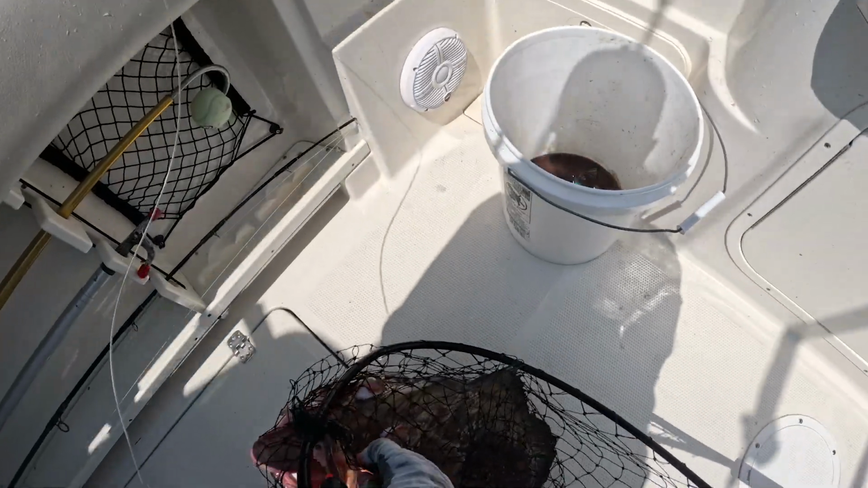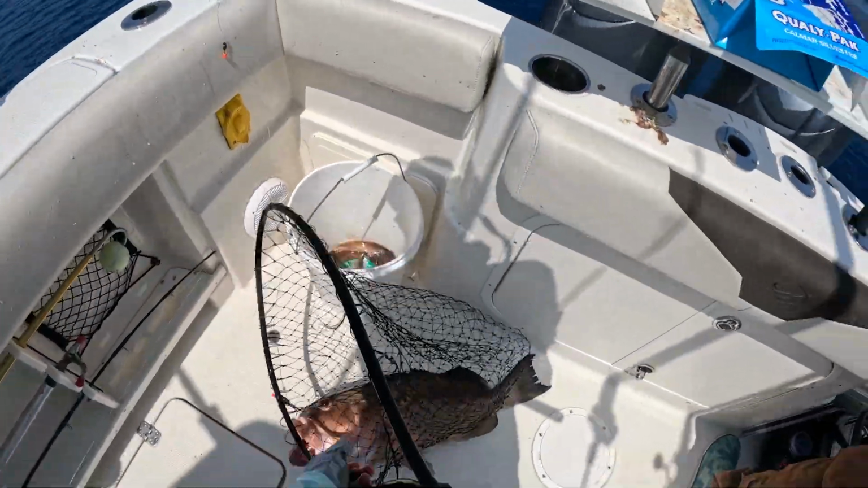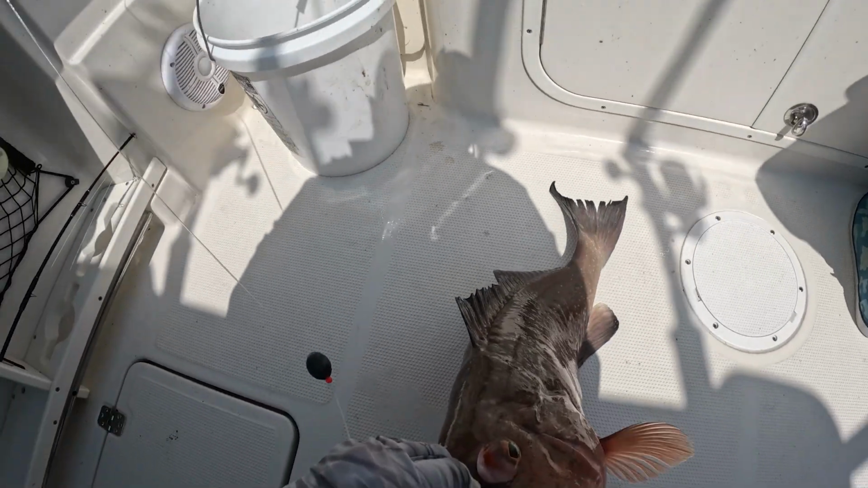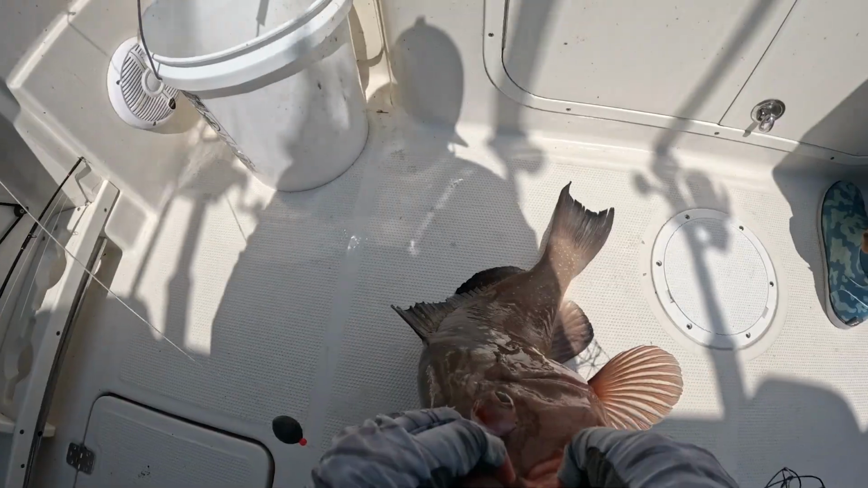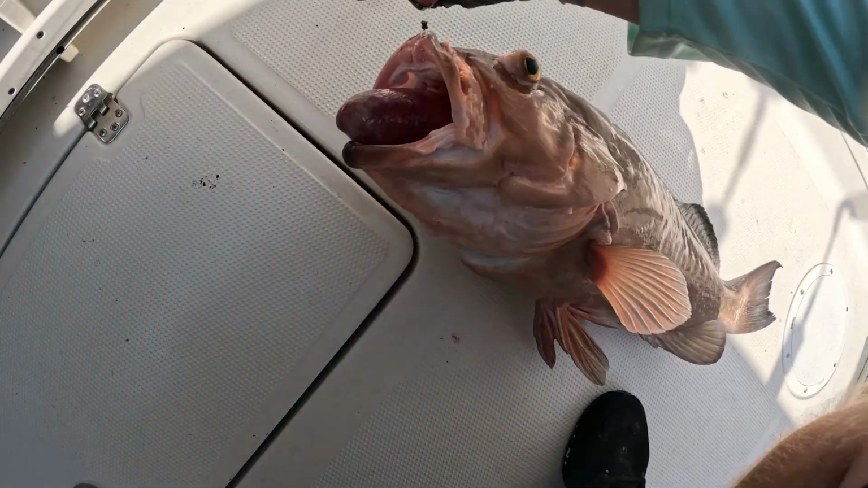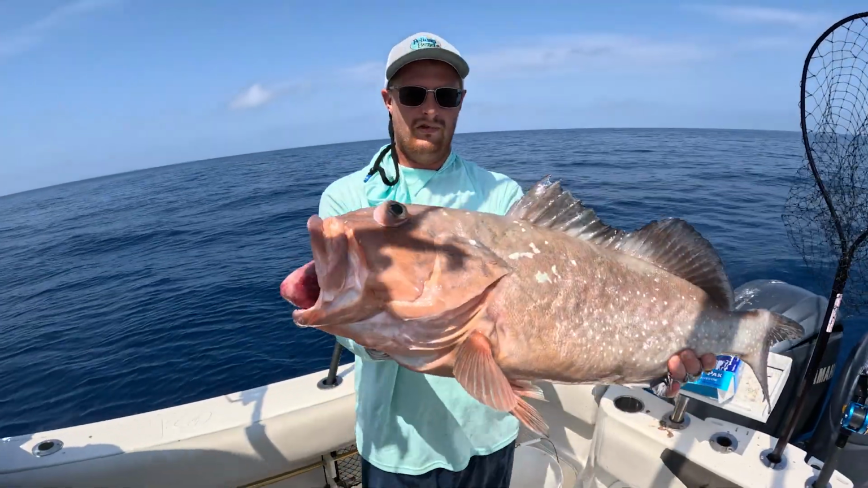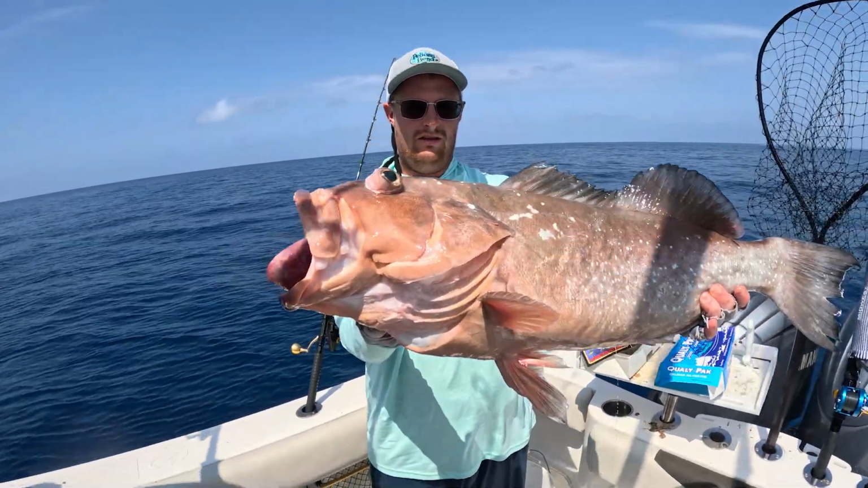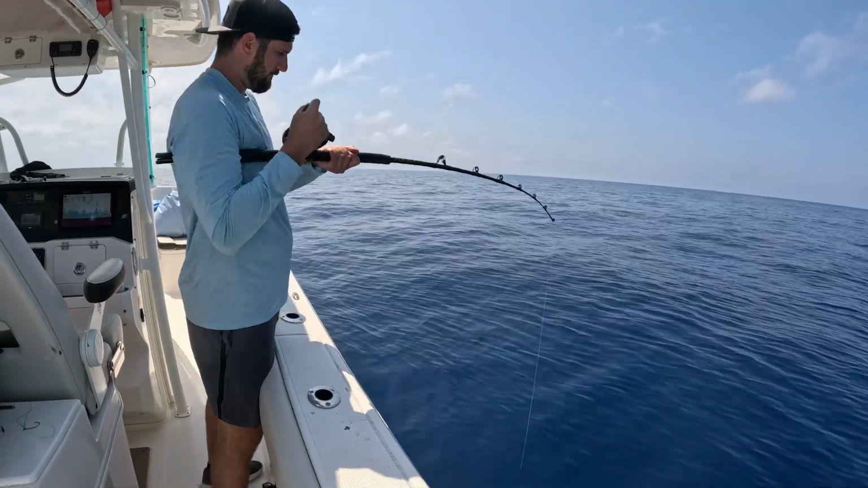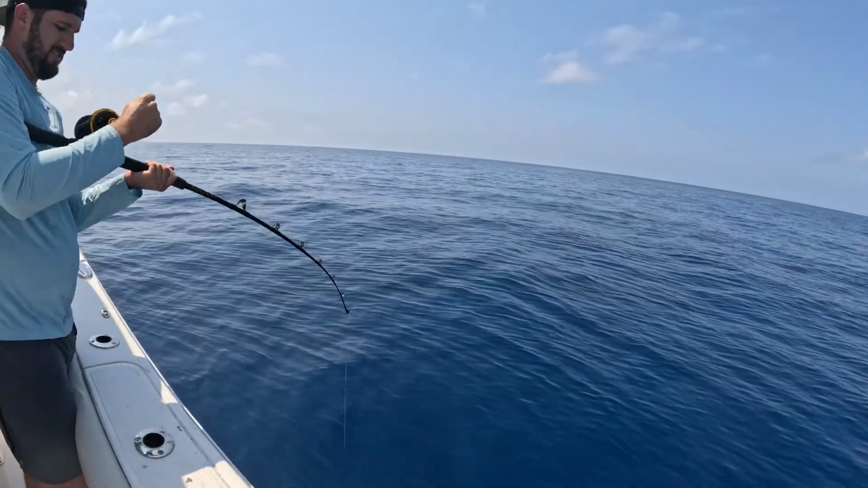Oh, that's a big one. Yeah, that's a good one. Oh, sorry. He wasn't going anywhere. Get that BKK hook right in the top of the mouth. Not going anywhere. Gorgeous red grouper. Perfect. Nice fish. He'll keep, right? Yeah? Nah. He's keeping. Yeah, he's not fighting though. There he is. Oh, there you go.